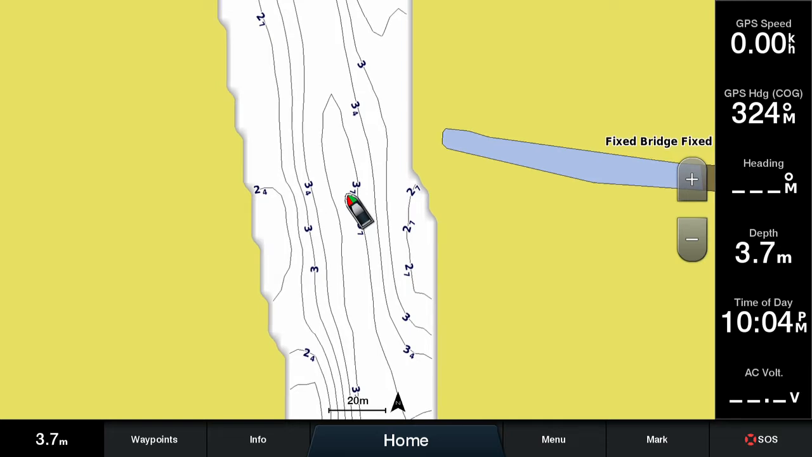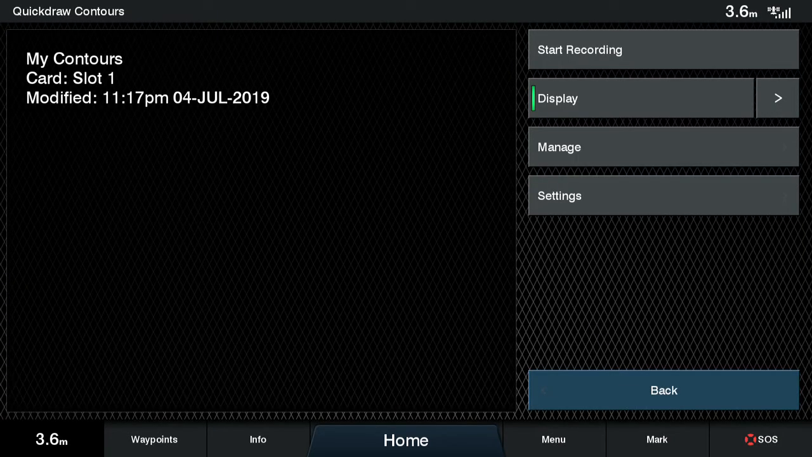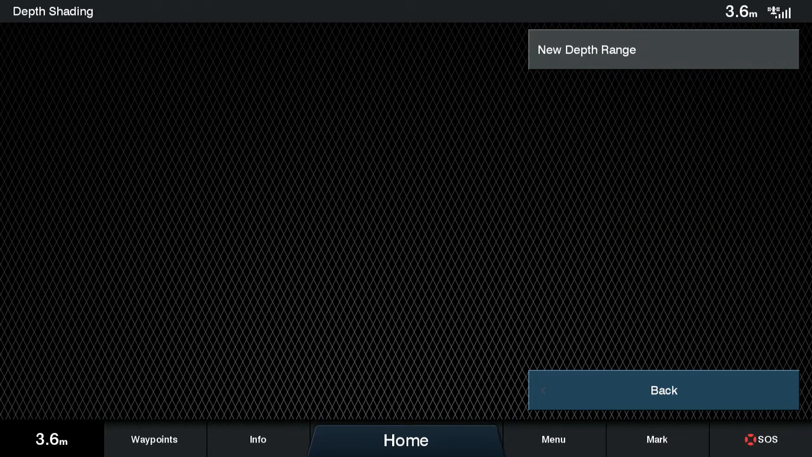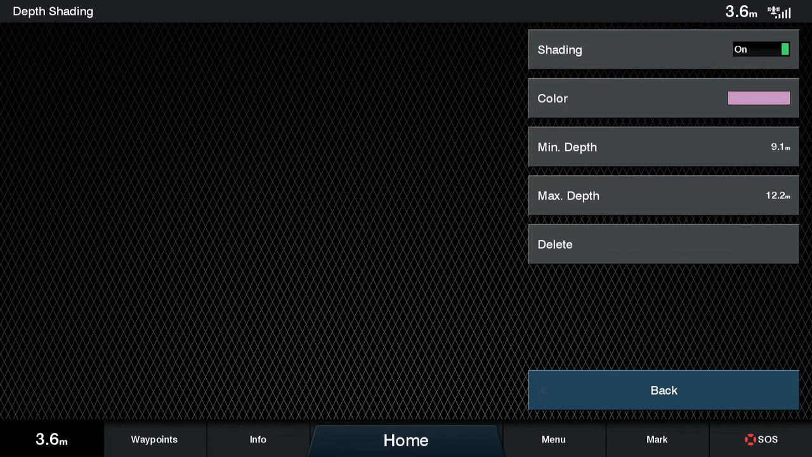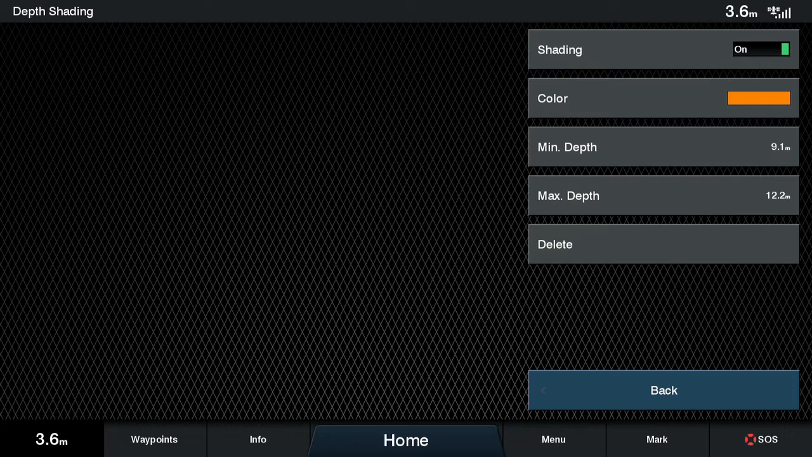This will work both on the Navionics data from the G3 cards as well as depth cards made by Quickdraw Contours by sailing on your boat. After pressing the menu button, Quickdraw Contours, Settings and the Depth Shading arrow next to it, we can then add a new depth range. In this case, I will create a depth range from 0 to 2.8 meters.